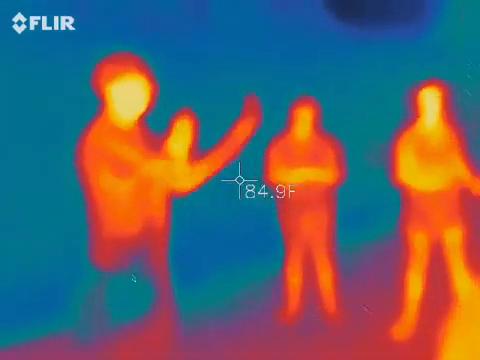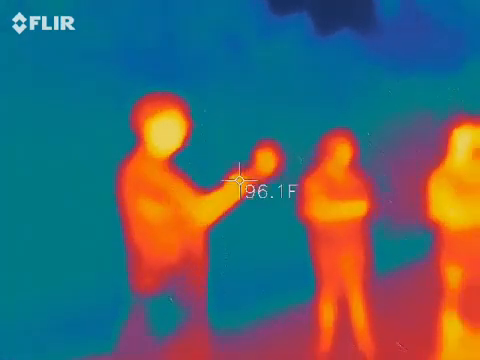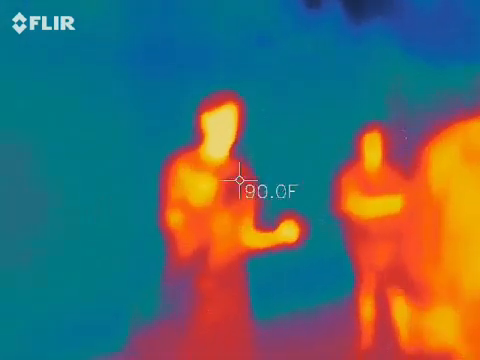As far as the lasers go, if you want to go to the front of the building, as long as the lasers don't go above the red roof into the apartments, you're good to go up there and take pictures as well. Same with you on the thermal imaging camera.